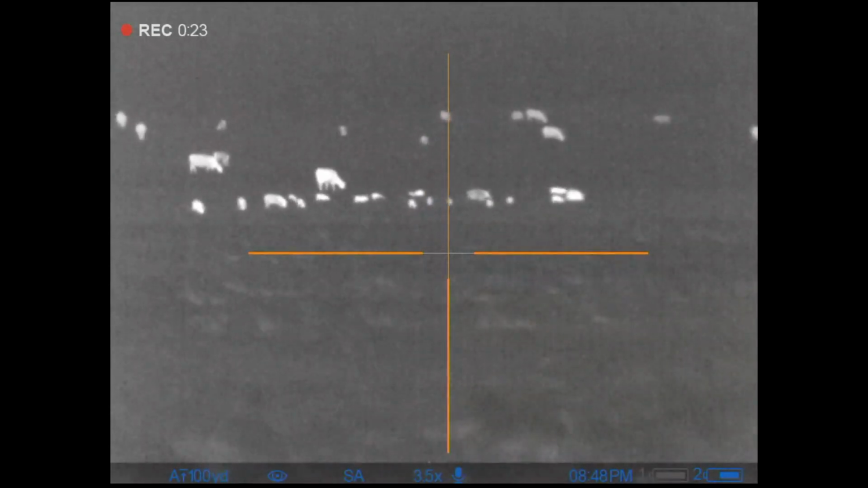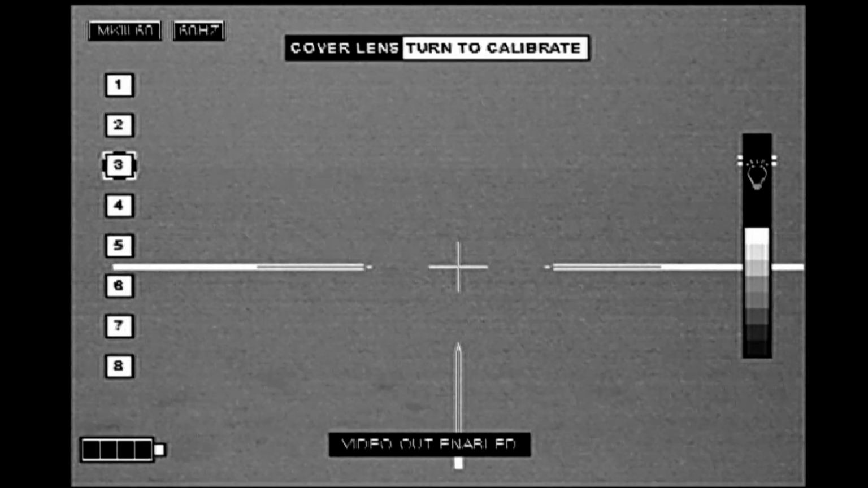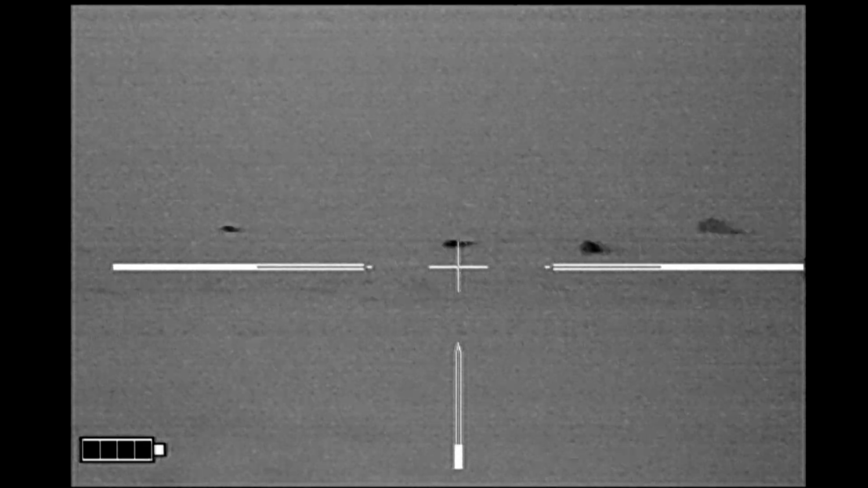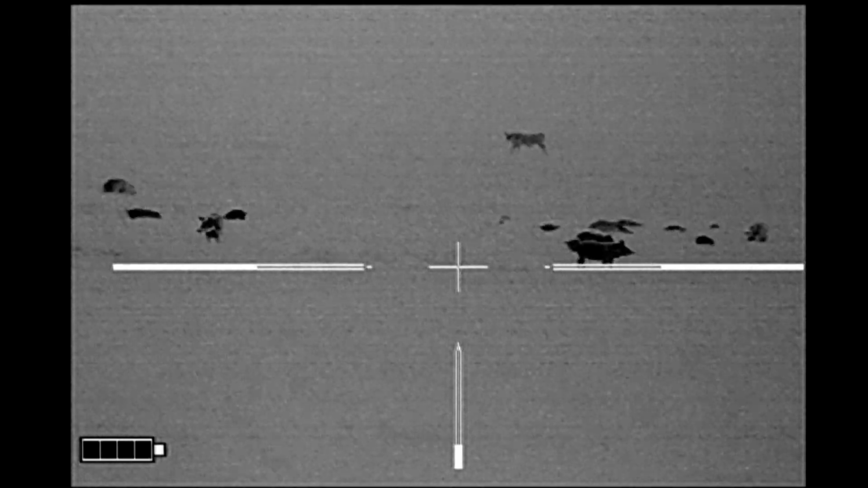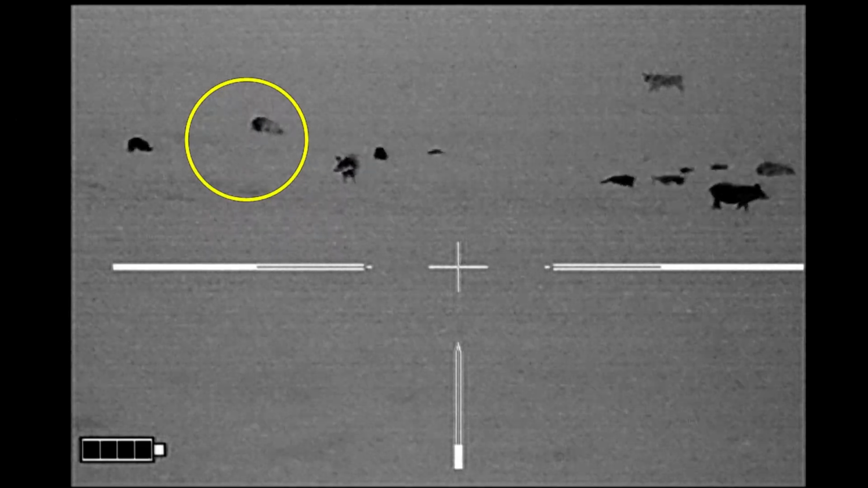So we've got cattle and hogs all mixed together. Yeah, but there's cattle with them. Here we moved forward quite a bit. Ben is interested in this big hog that's in the back. There's a cow directly behind her.